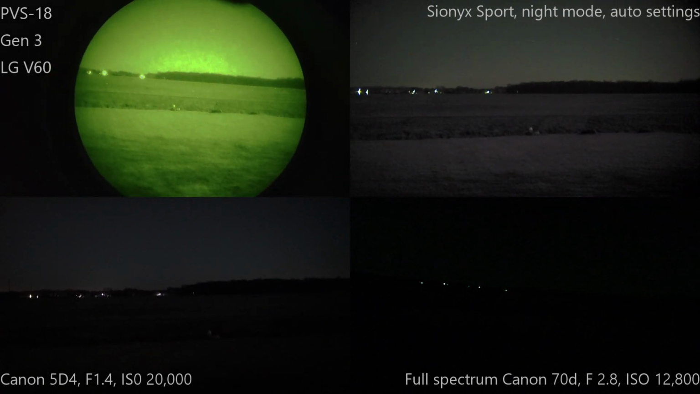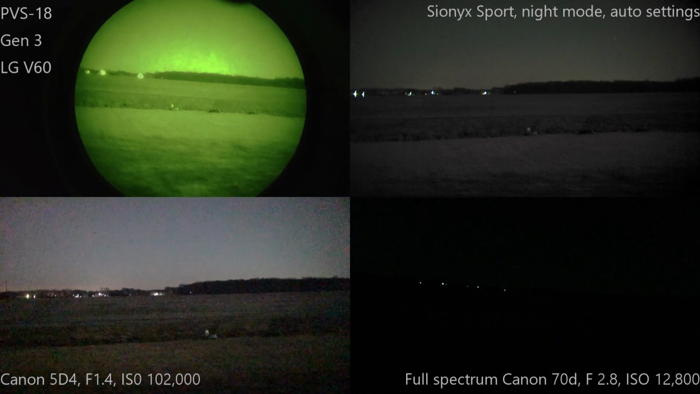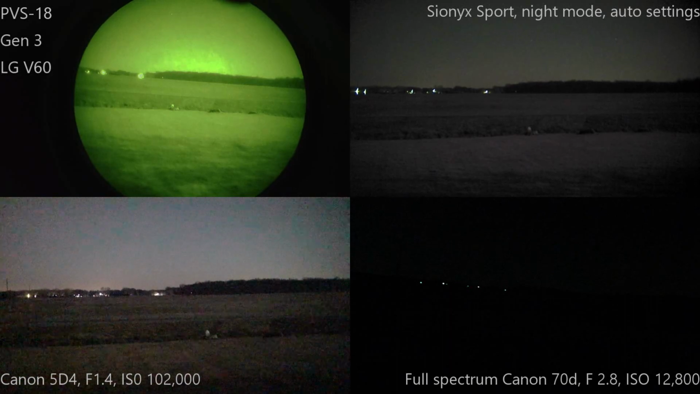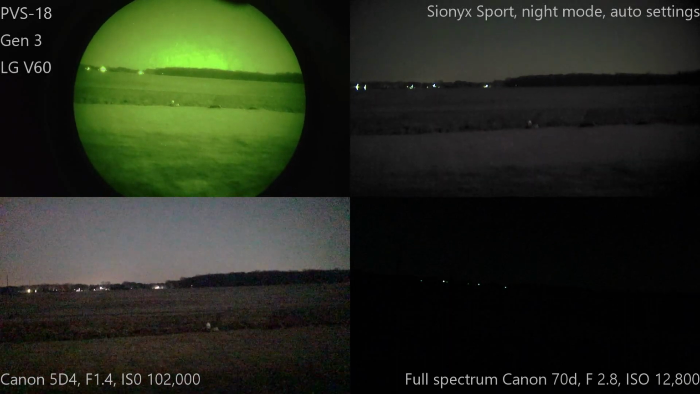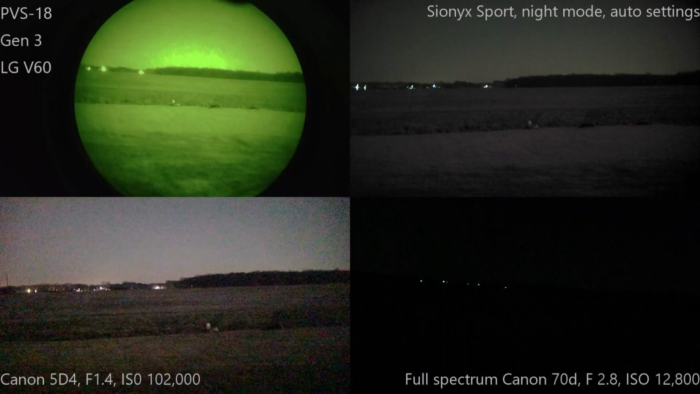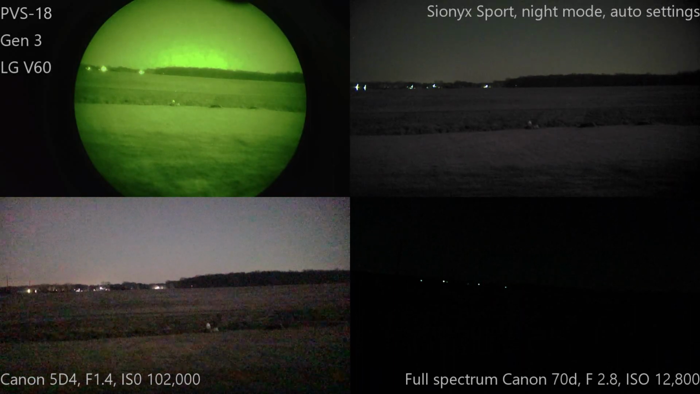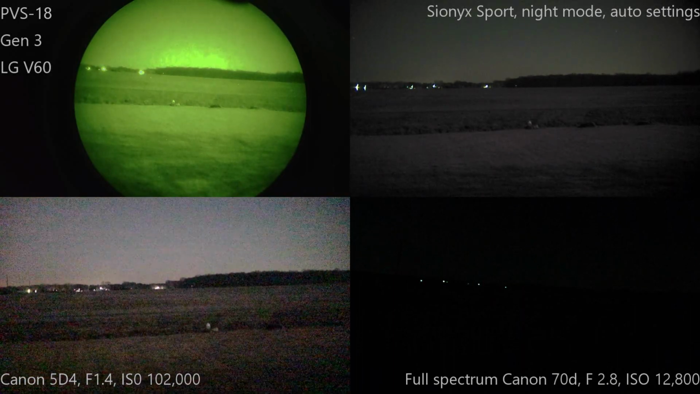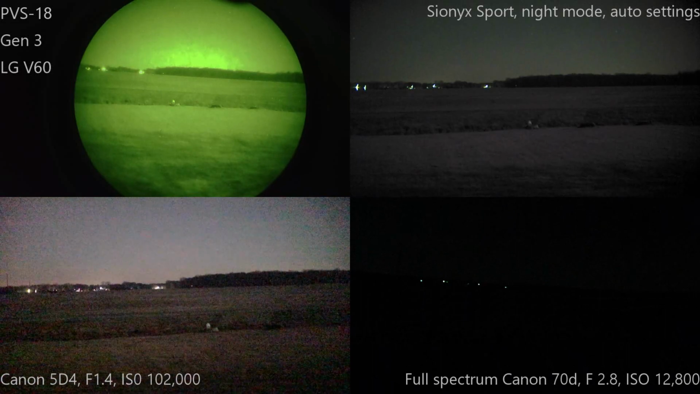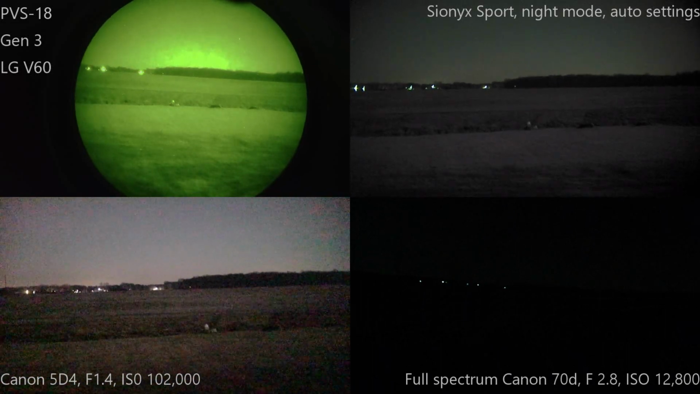Now we're going to go ahead and bump that up all the way just because we can. Now this is 102,000 ISO and f1.2. Now that is about the same as the Sionyx can see. Now it is a little noisier.